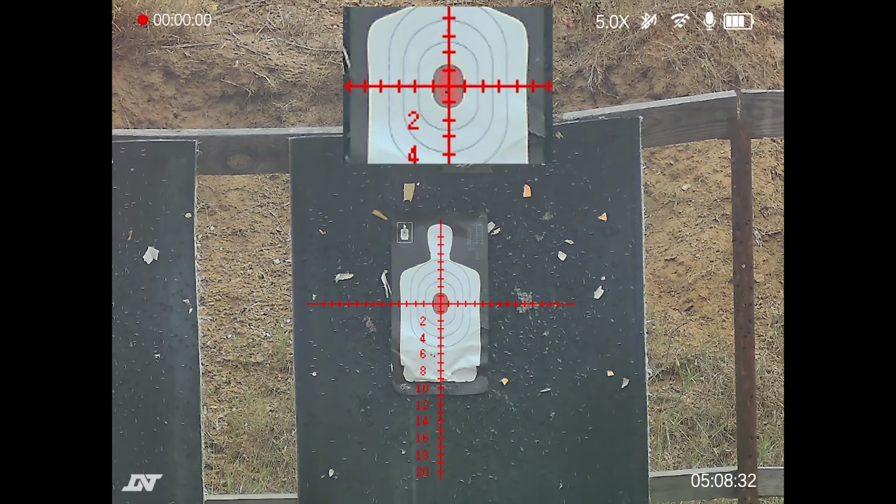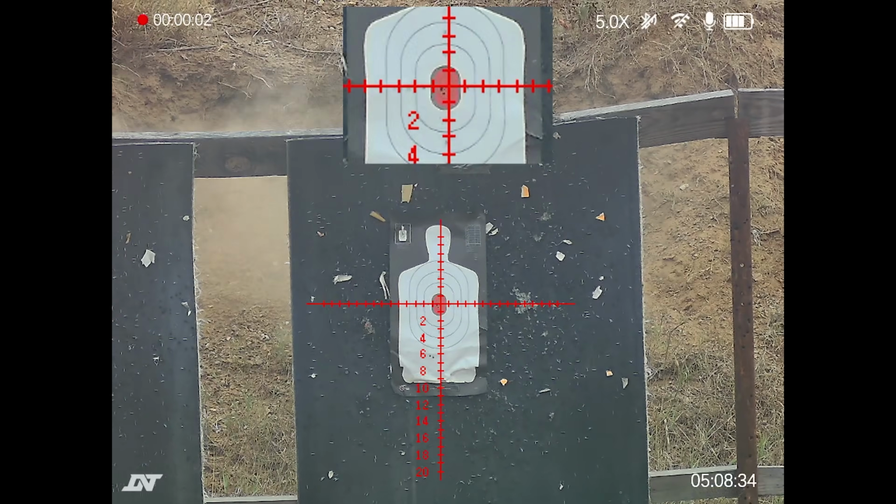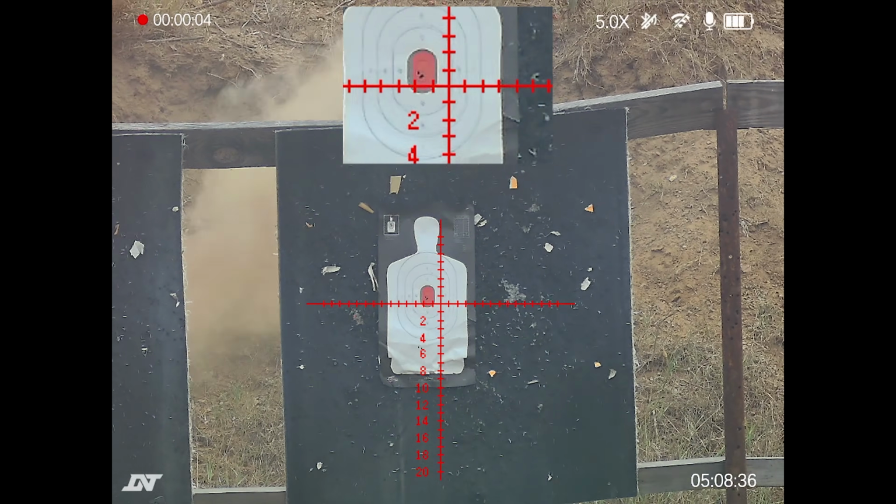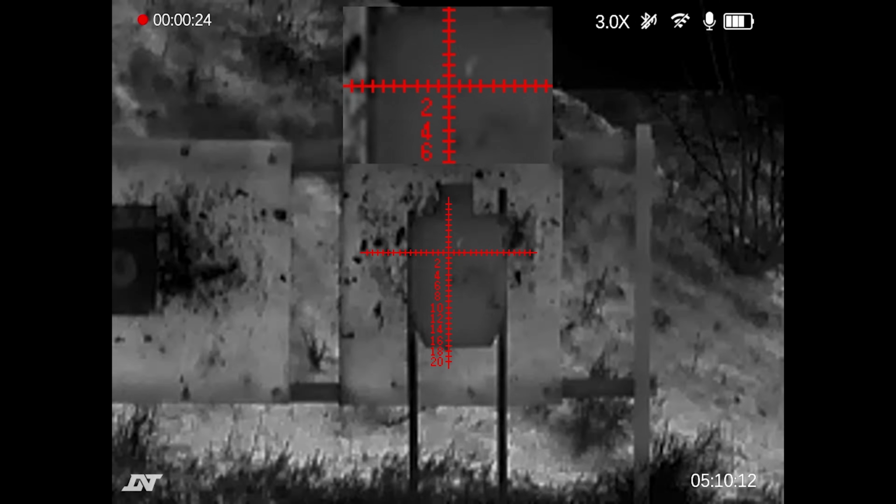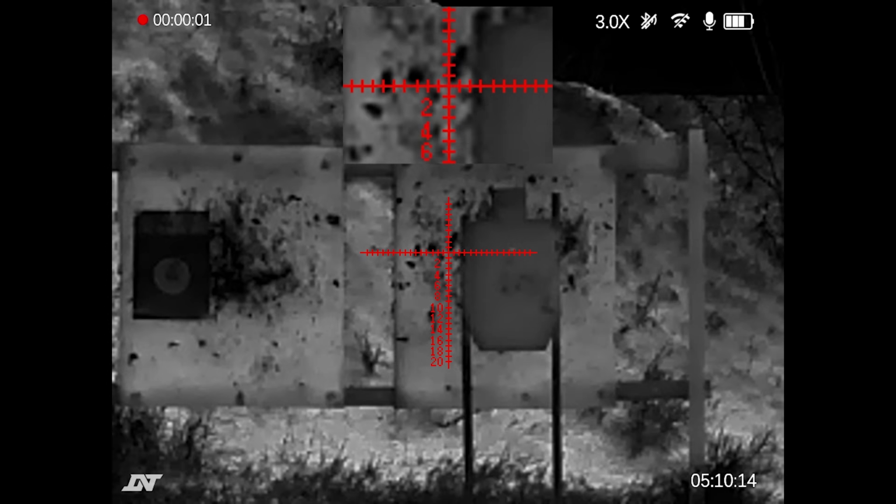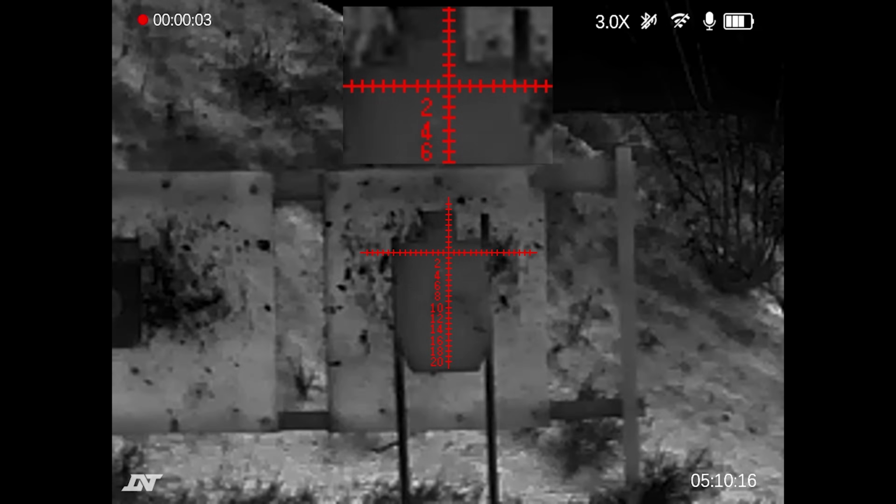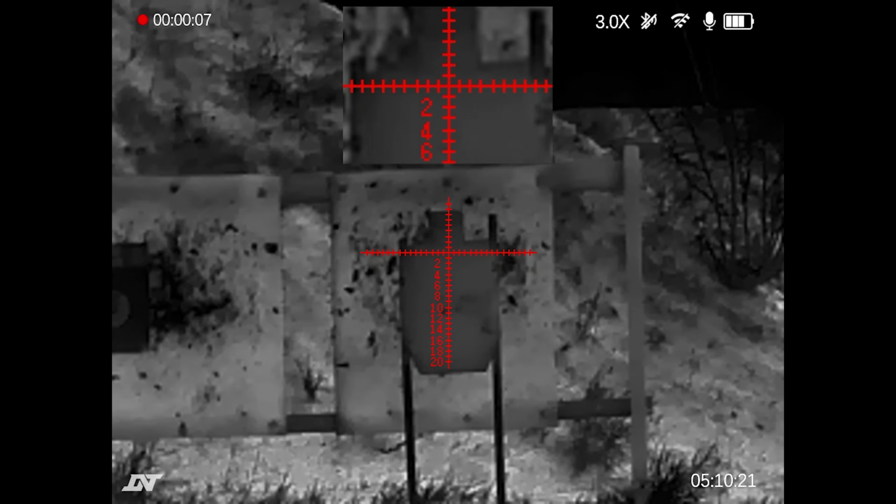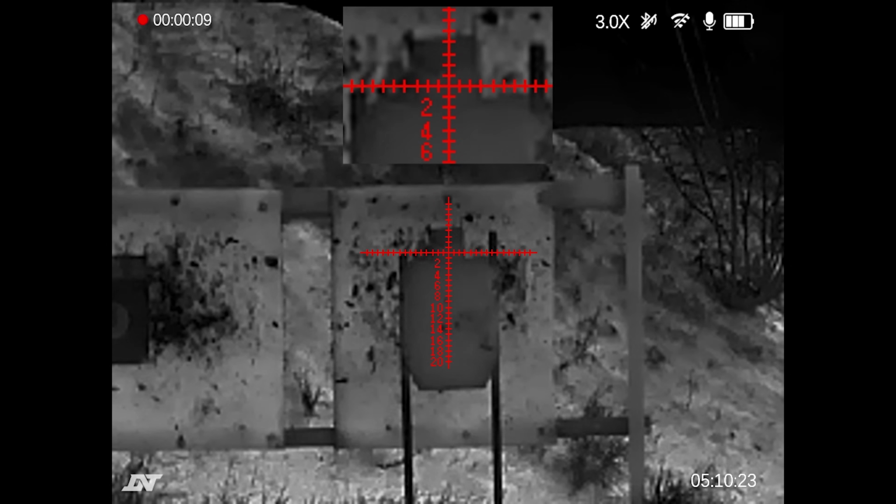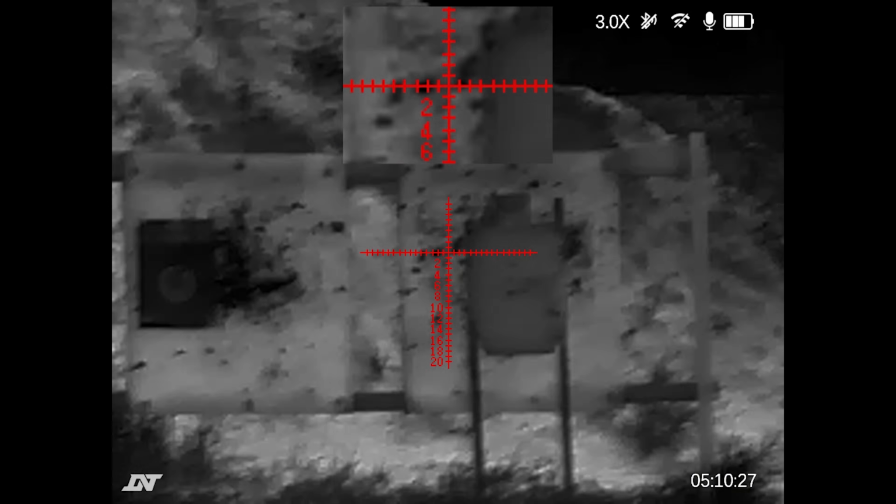Now, that being said, what I did personally is when I zeroed this optic, I primarily zeroed the digital side of the house, not the thermal, so I can get a fairly precise zero. And then I just co-aligned the thermal reticle to the digital reticle. So you do have to independently zero things, so keep that in mind. It's a little bit of work, but once you get it set up, it should be good to go.